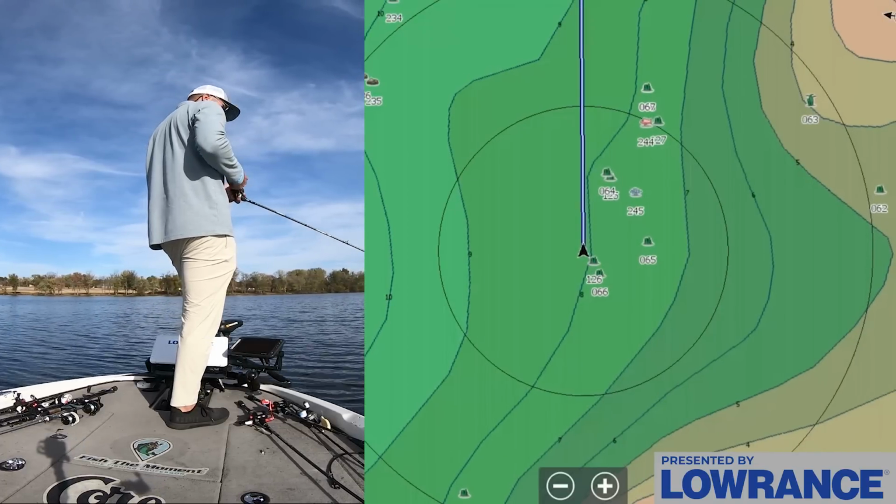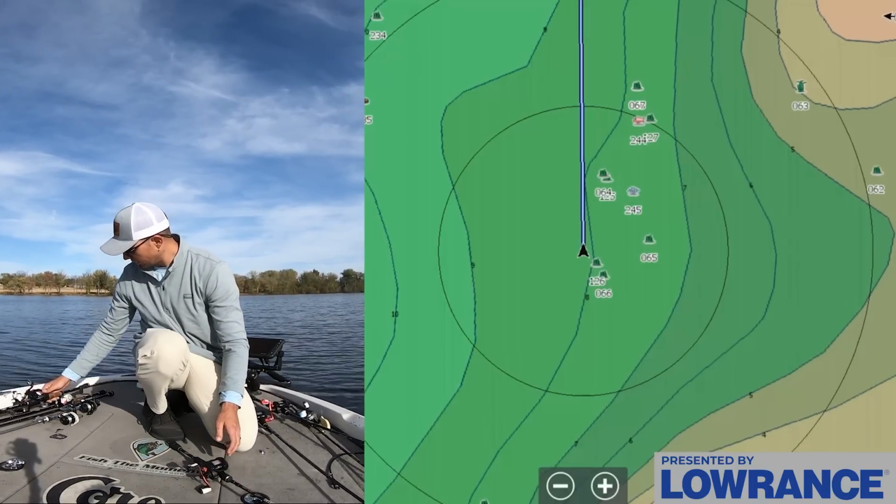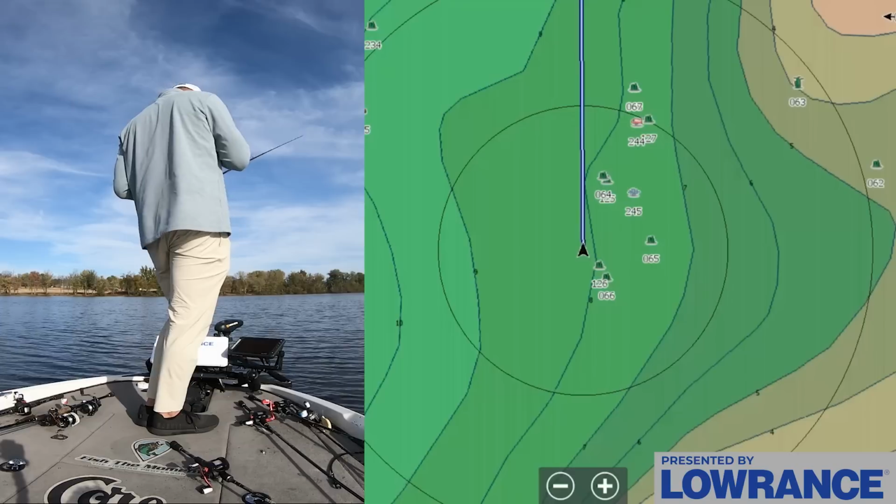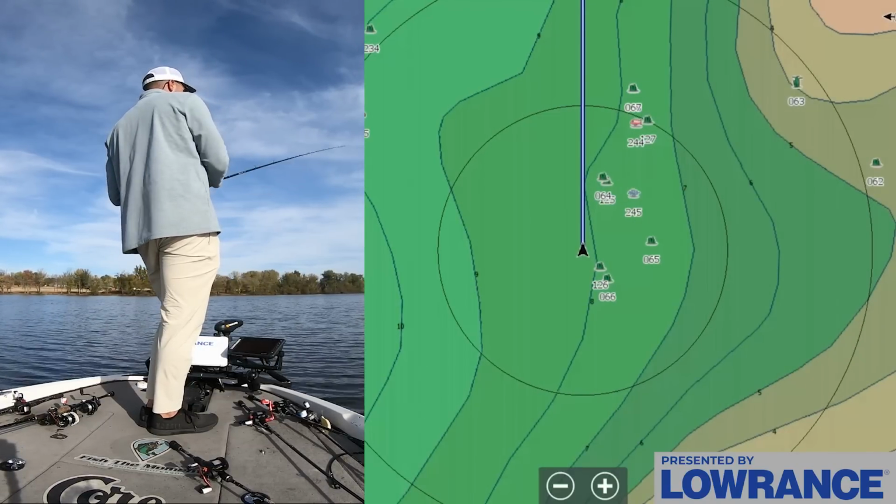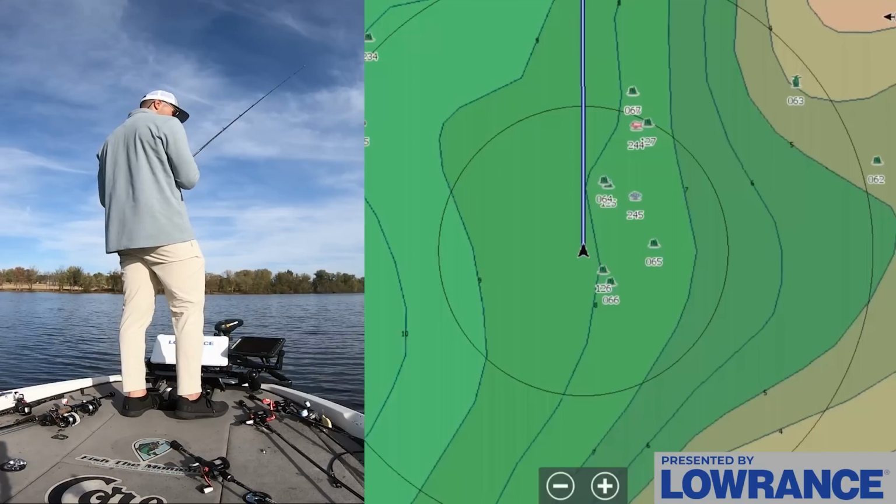Okay, nothing there. What about this other pile? Let me throw a jig in this really quick, just to make sure. Flip a jig there, and then that brush pile we marked with the fish. That's where we actually saw the fish, so that is the one we really care about. The one we think we're actually gonna get bit out of.